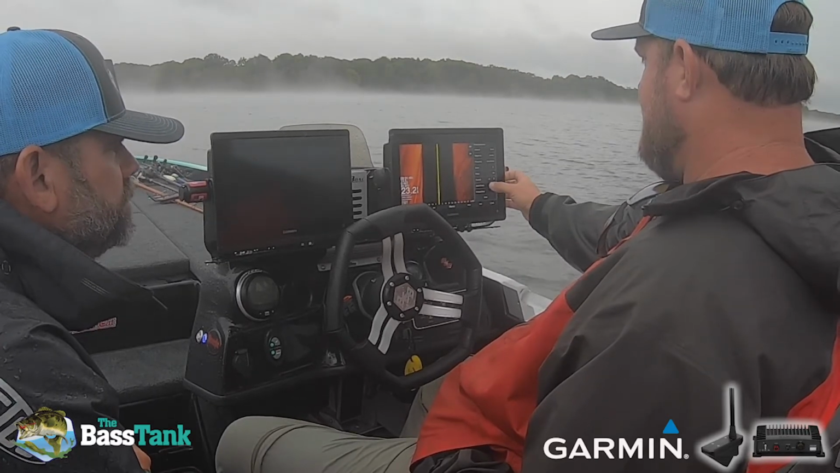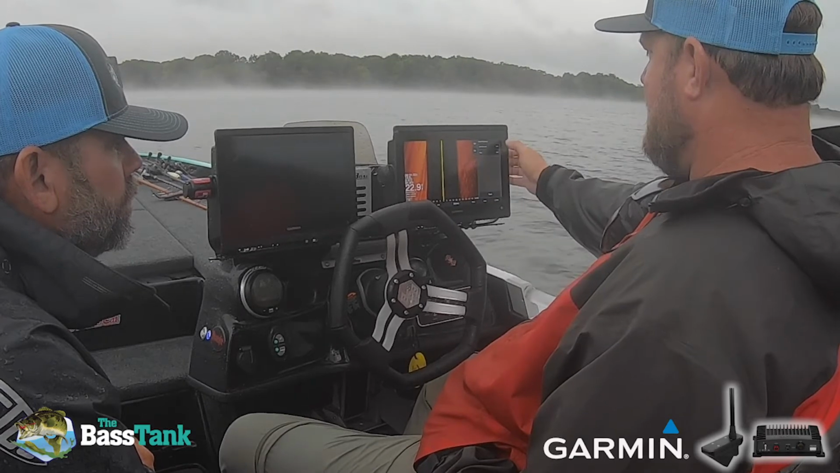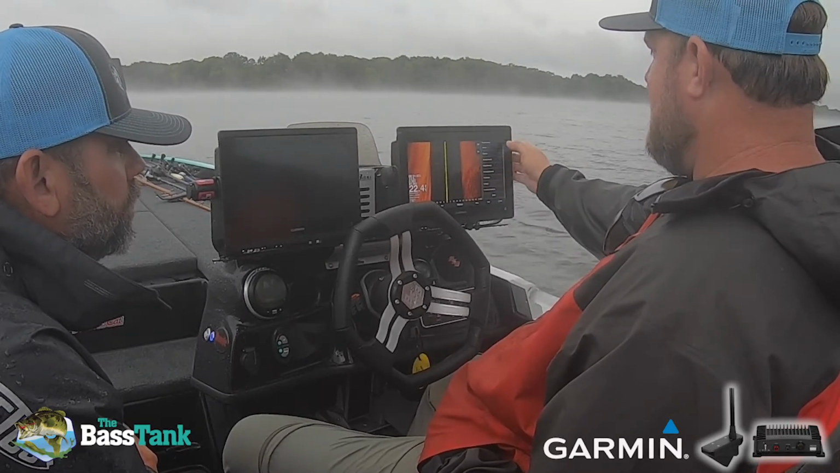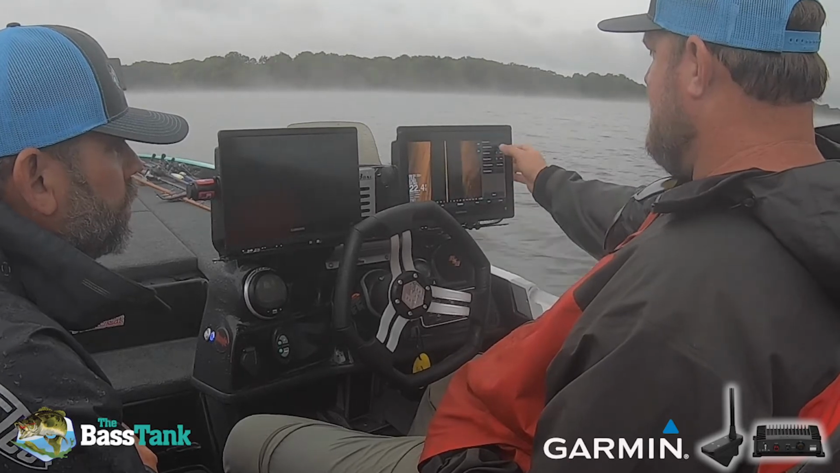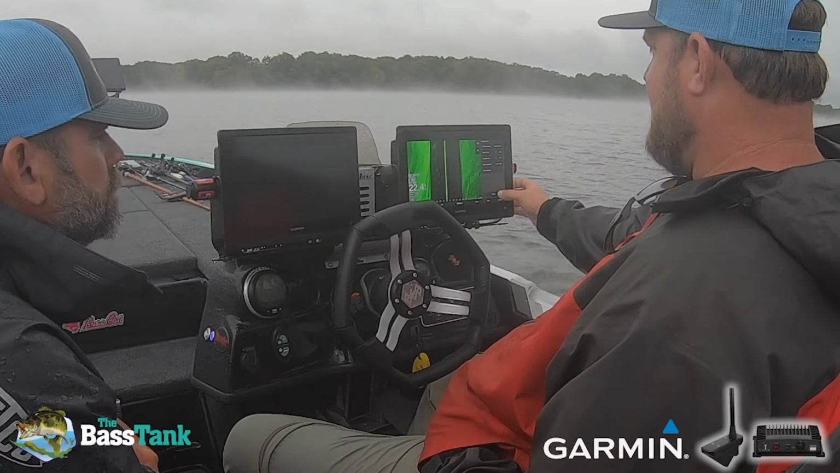Side view setup. We got all our options here: how we want to scroll, noise reject, interference, all those things. Appearance, color scheme, we can change it if we want to. We can play with it however we want depending on the day.